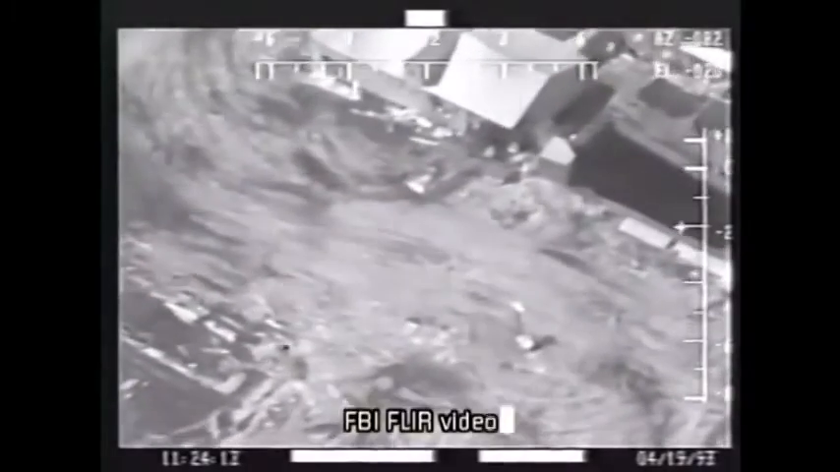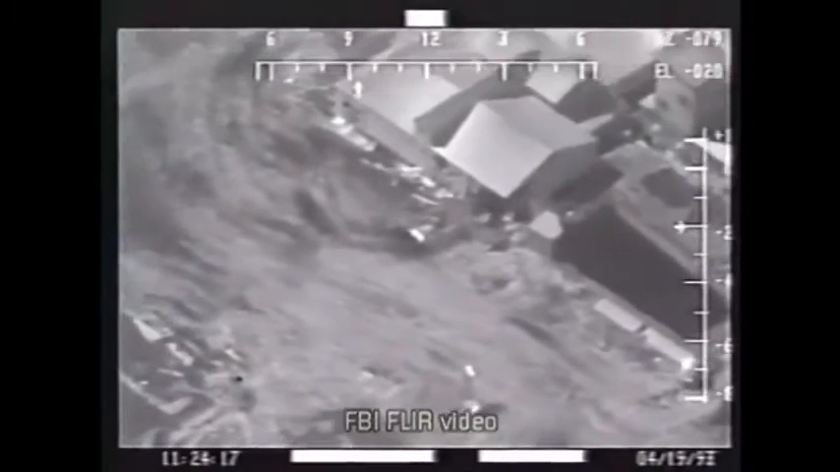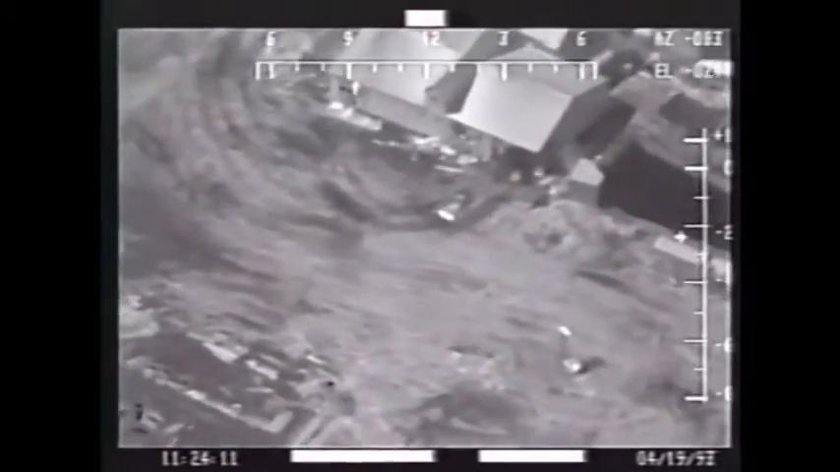While Americans were watching events unfold at the front of the building, the FBI's infrared video shows what took place at the rear of the structure. What a FLIR really does is it takes invisible radiation, which is called infrared radiation, and it converts it into visual radiation, you might say, that we can see with the eye.